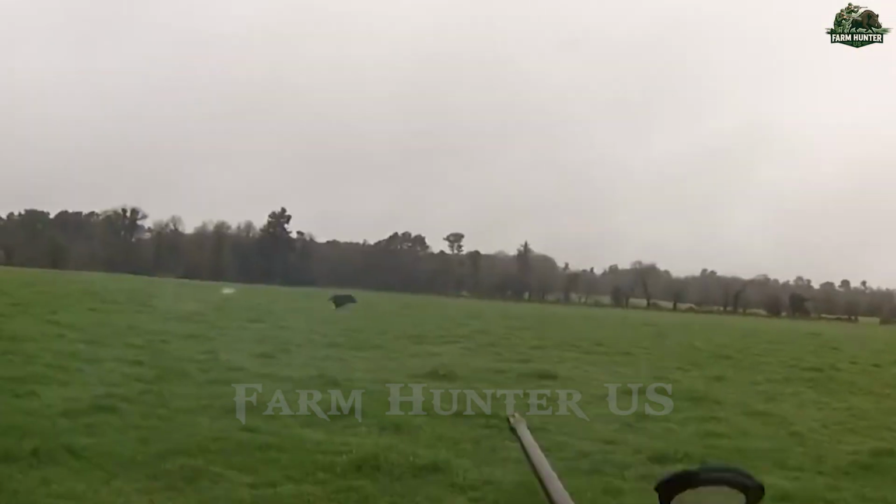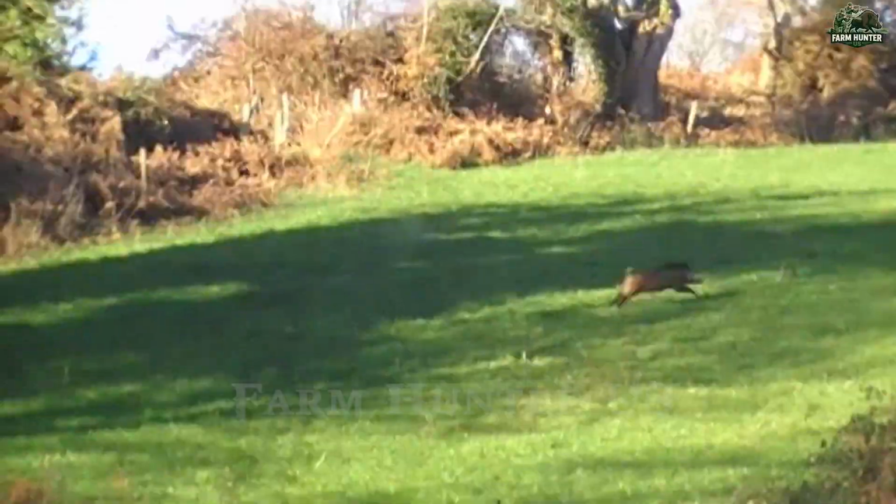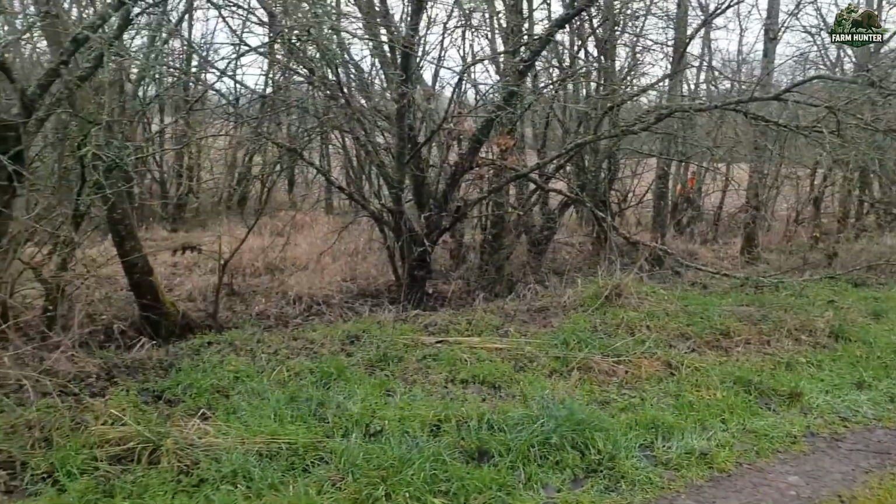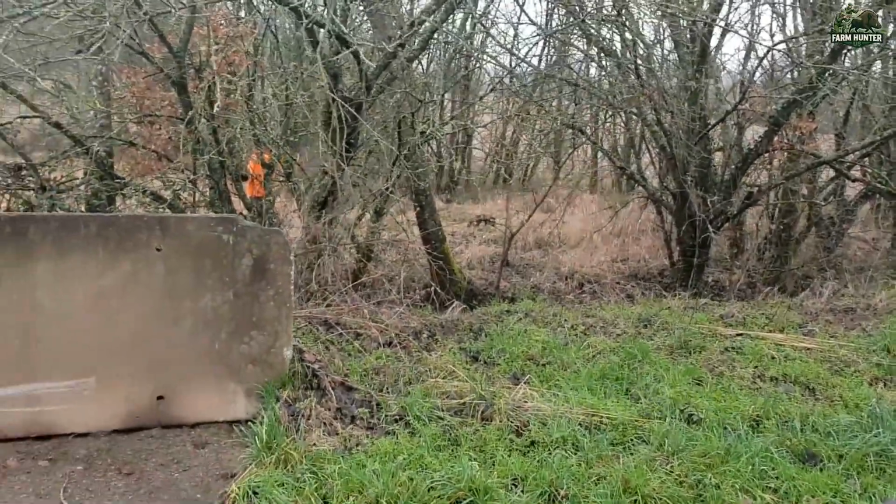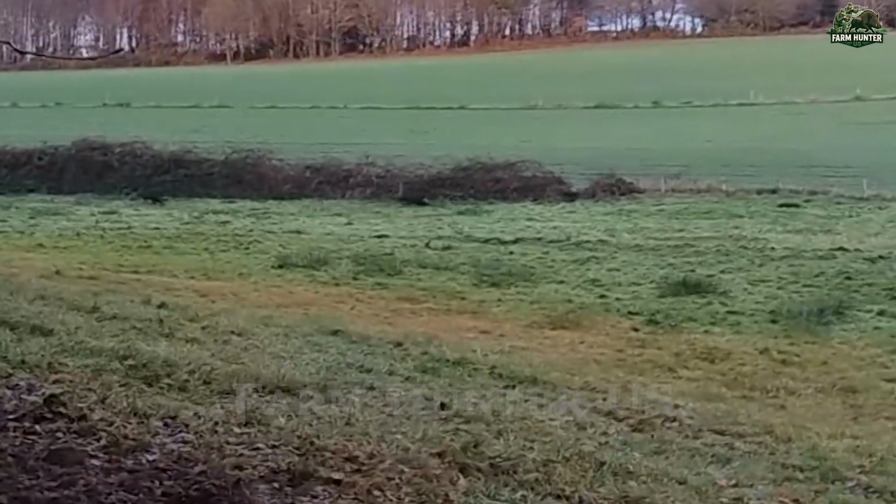Gunshots rang out, but this one was tougher. It kept running, bleeding, refusing to fall. We knew if we didn't take it down now, it would regroup and return with others. Our team quickly adapted, splitting up and circling in from every direction, sealing off escape routes like a tightening net.